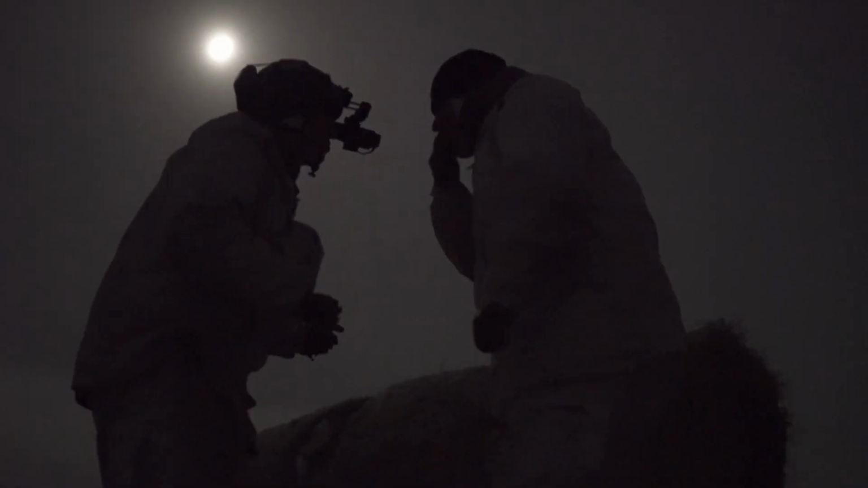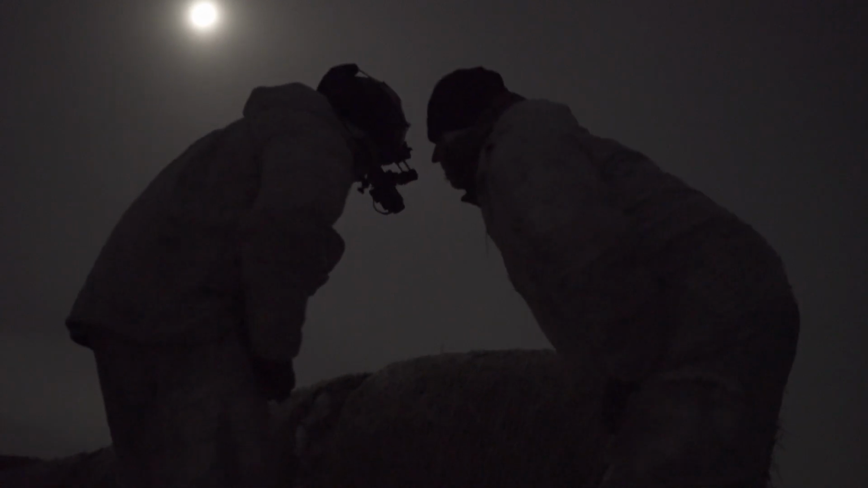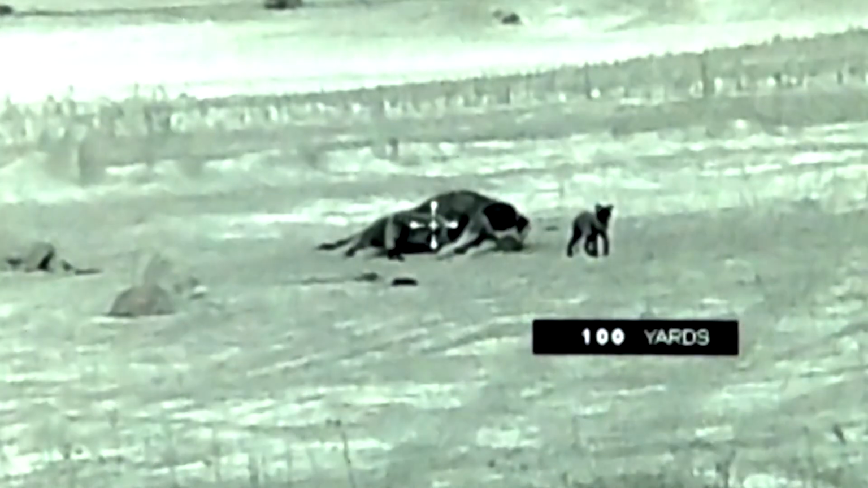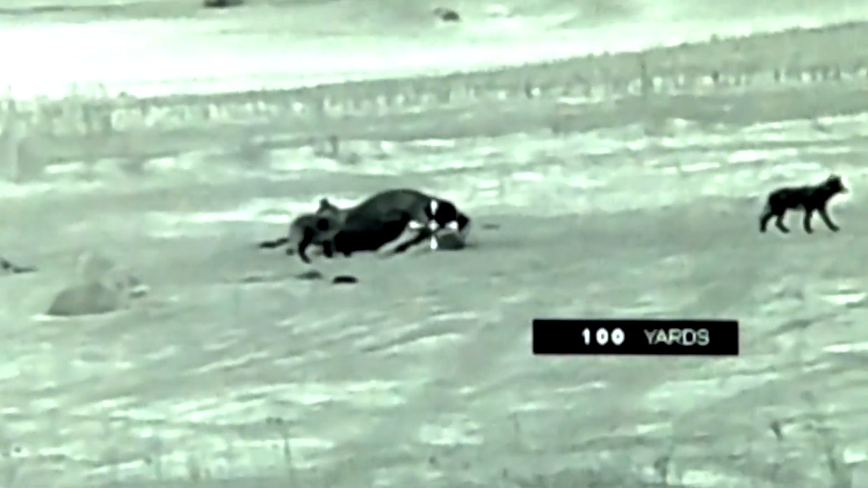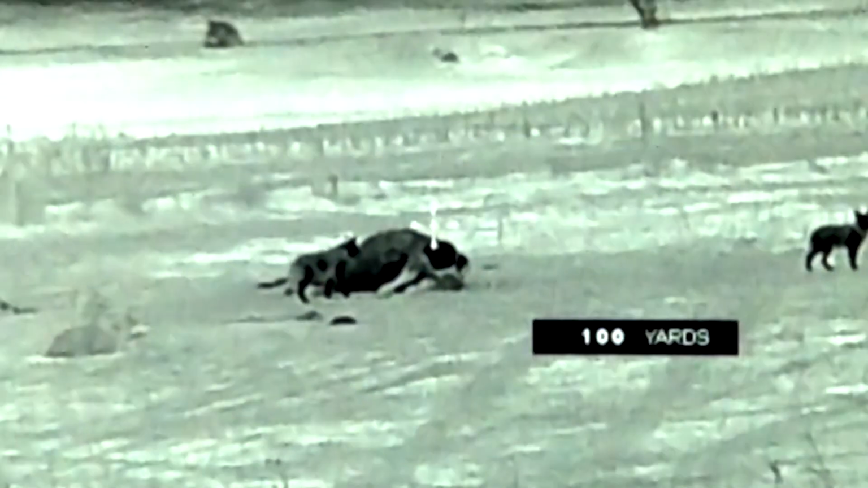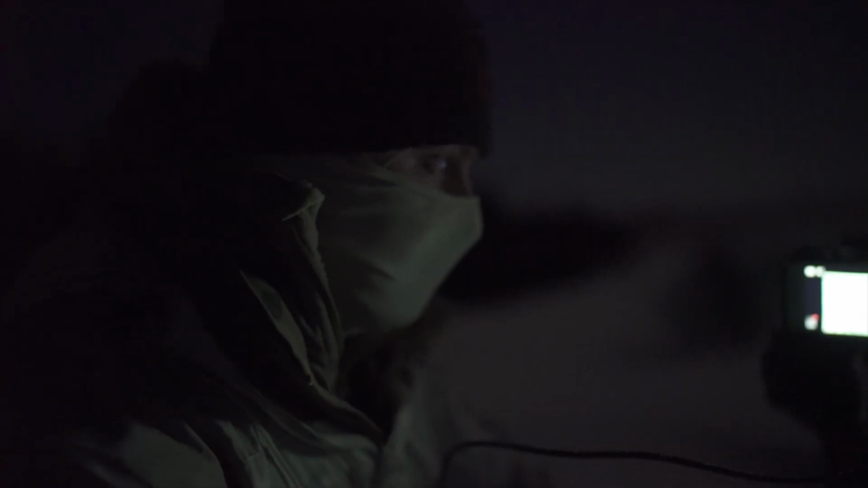There's two of them. There's one on the cow, and there's one of them straight south. Okay. This was the first time I had ever personally witnessed coyotes just being coyotes, and it was an unforgettable experience. There were only 2 coyotes there when we first got into position, but before long, it was like an all-you-can-eat buffet at Golden Corral. There were coyotes coming from everywhere.